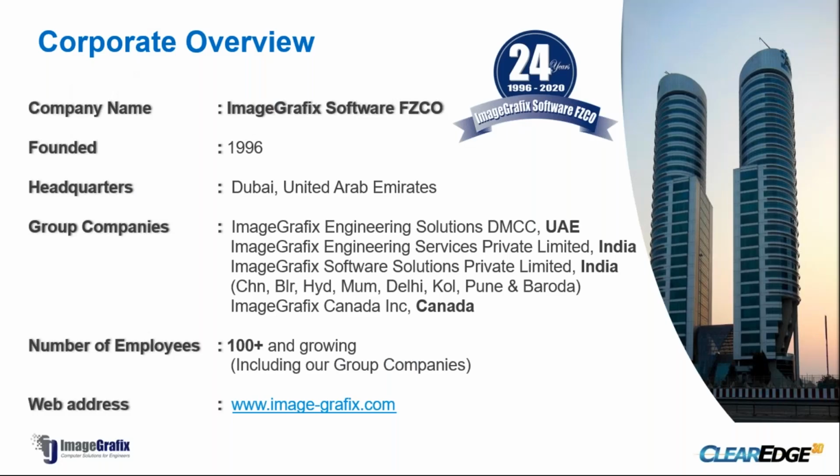Just a small corporate overview about ImageGrafix, who we are. We are a 24-year-old company, started in 1996 with head office in Dubai. We have our branch offices in India as well, around 8 office locations spread over India. As a company, we are a group of 100-plus companies, and we are still growing. You can find more about our company details on our website, image-graphics.com.